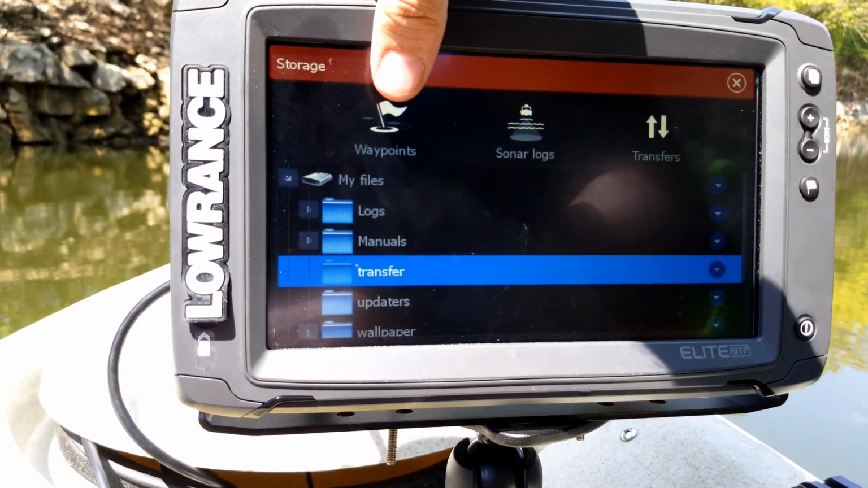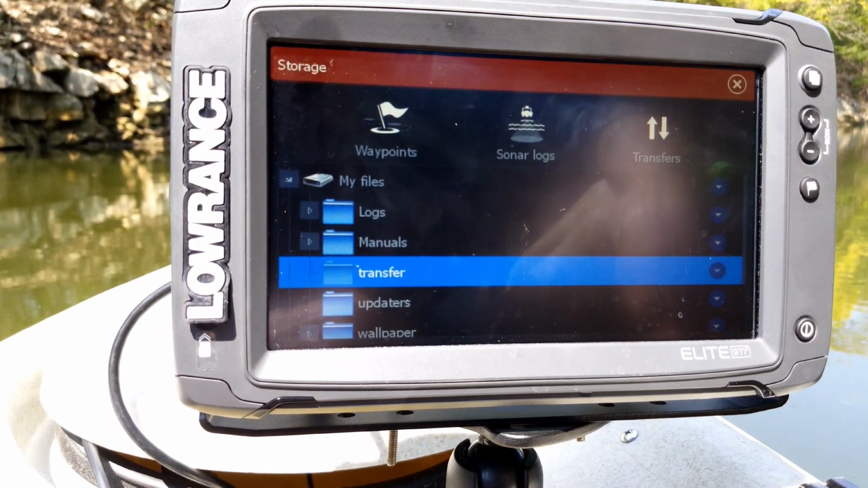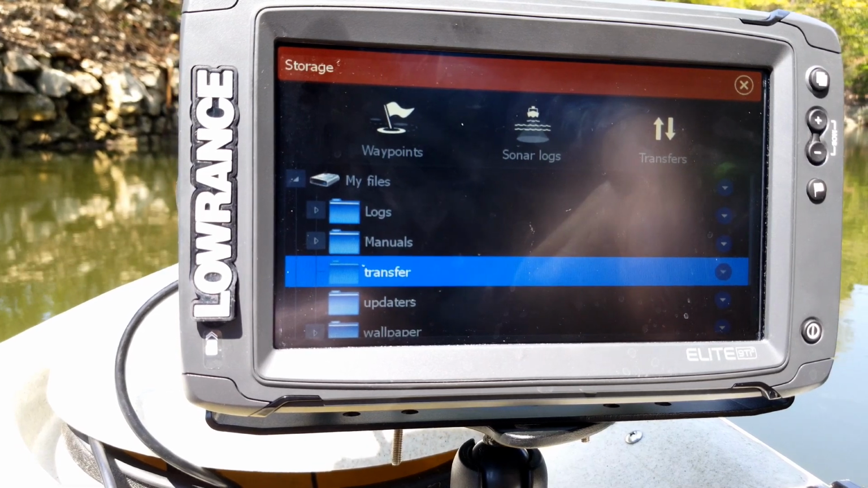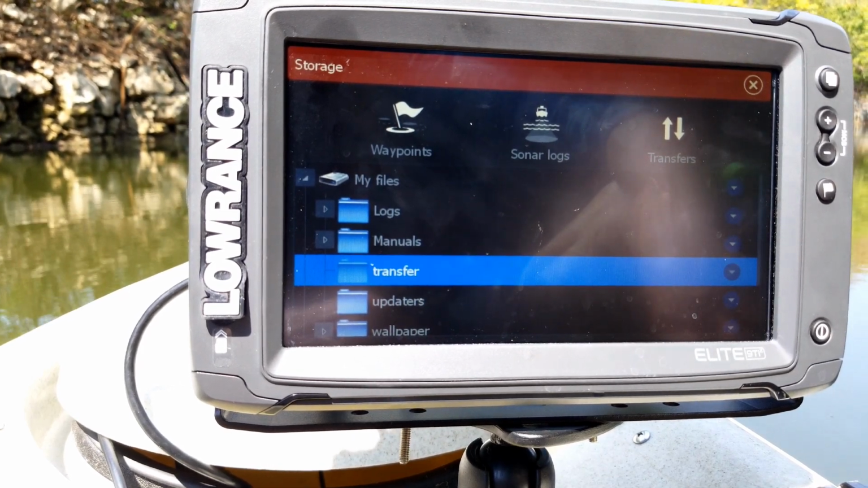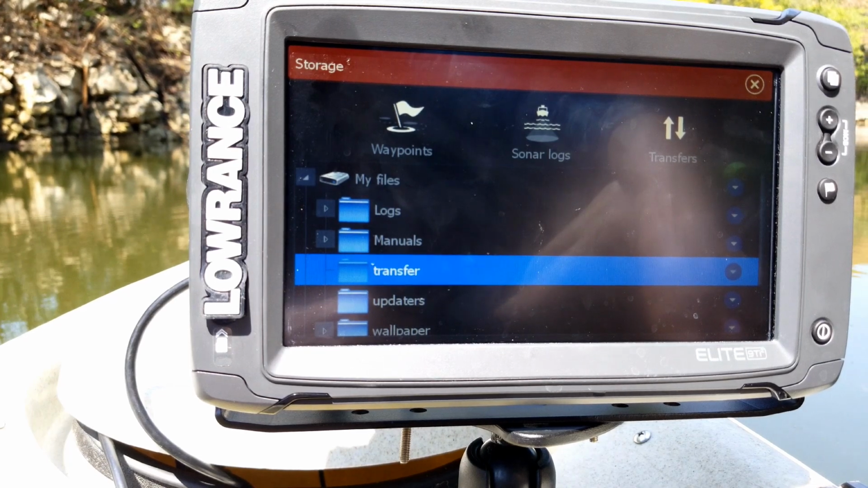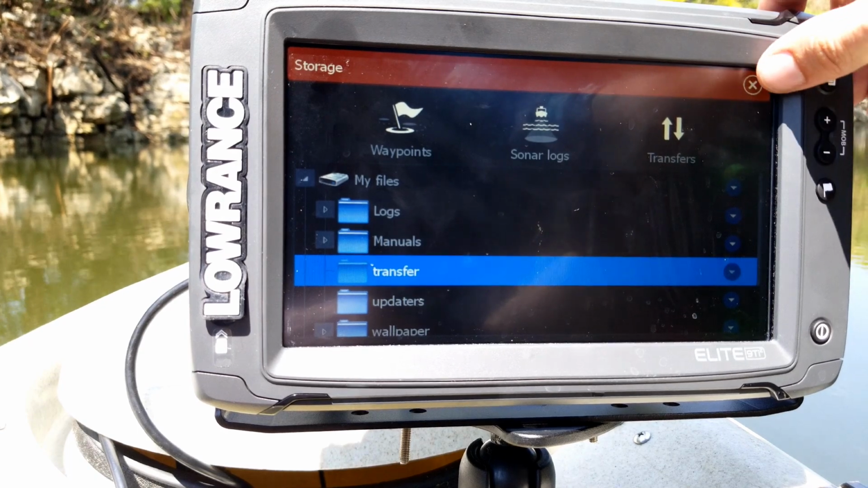Now, you also have where it says waypoints right here. That actually allows you to export your waypoints, routes, and trails file. Same thing as with that settings file that I just showed you. It just creates a copy of it to either the internal memory or to your SD card. Now, I will create another video to show you how to properly do that. I just wanted to quickly touch base on that. So let's go ahead and exit out of here.